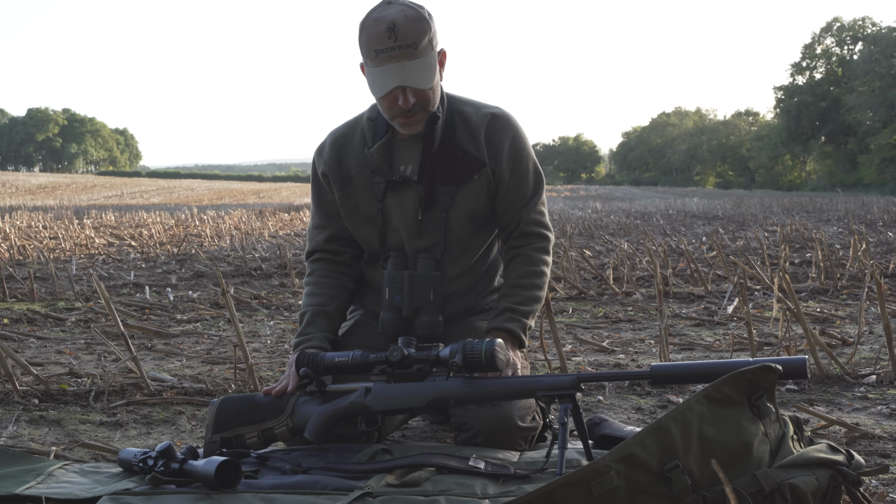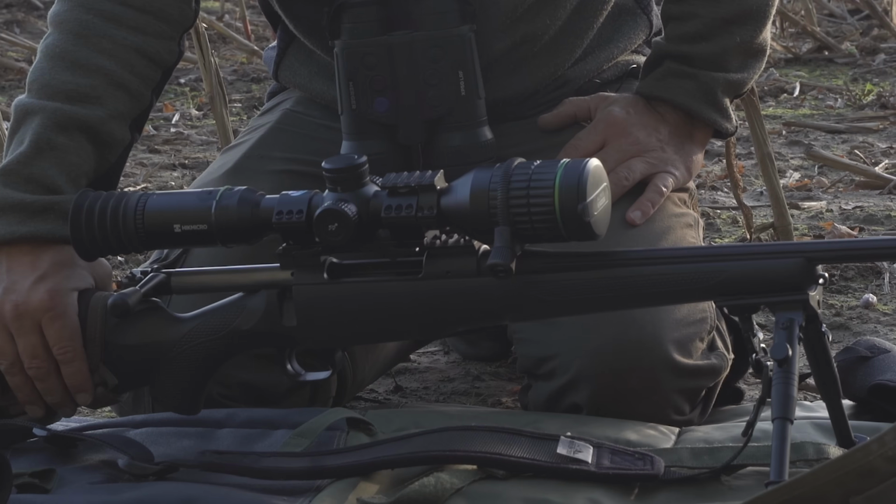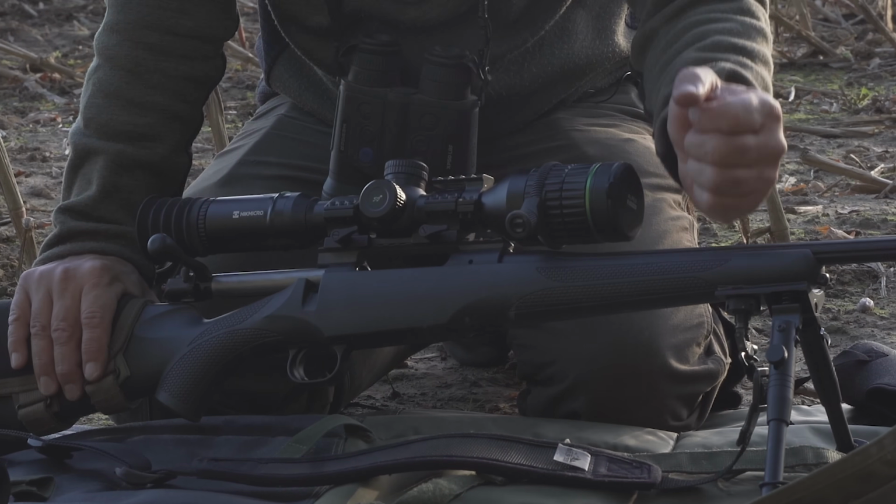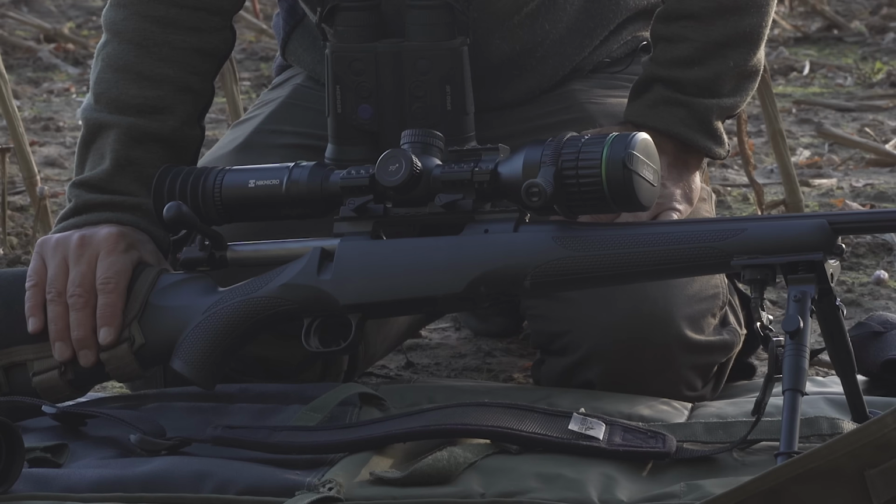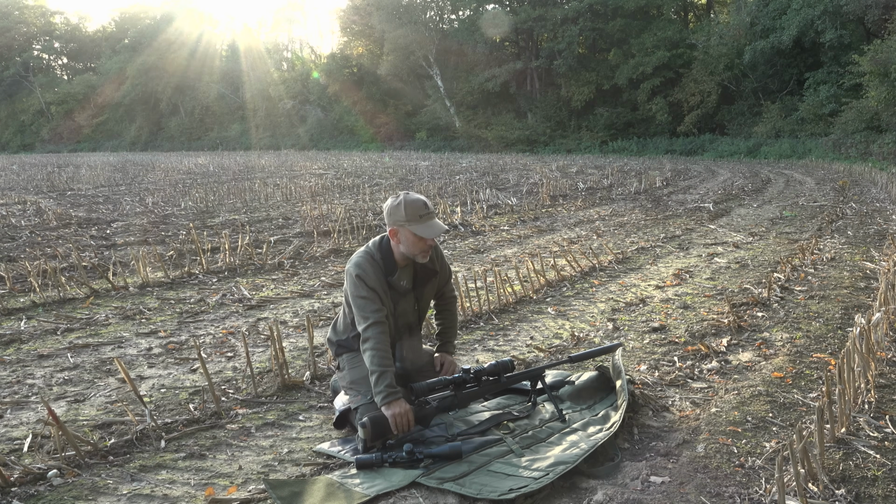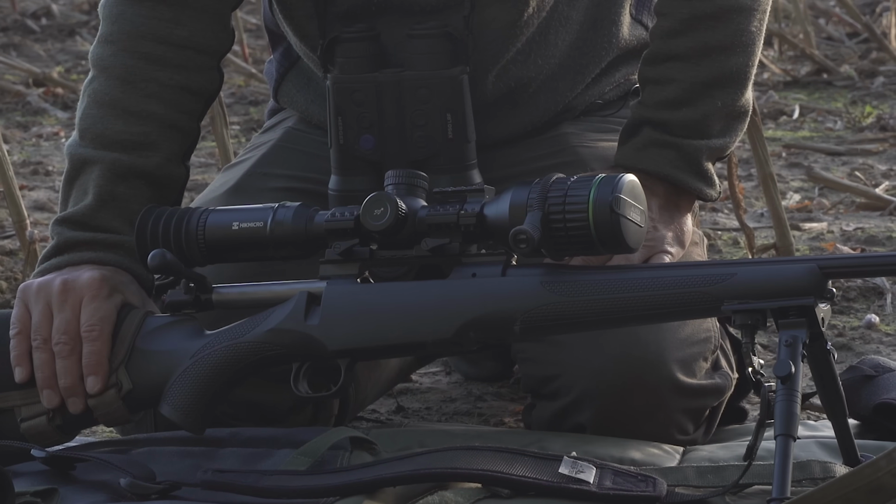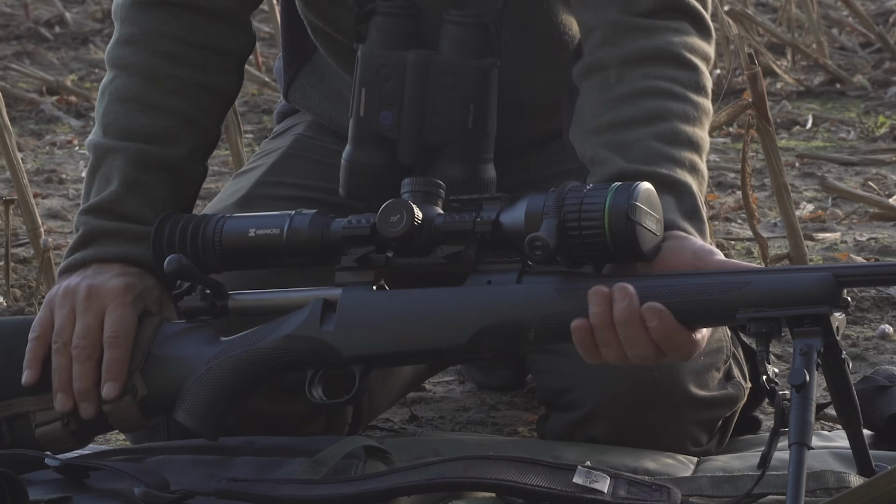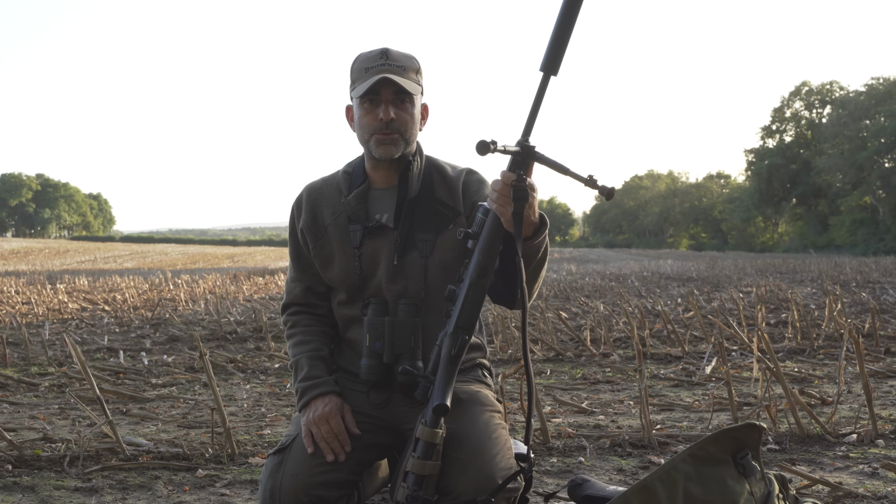Other than that, it's a completely standard scope. We're just going to test it out and put a few shots through it, at a target at 50 metres. As I say, we've got a .243 rifle here, the Mauser M12, and from the little I have used it, it's proved a very accurate little rifle. So yeah, it's a joy to shoot. So right, let's get on, get it zeroed, and then we'll head out and see if we can find a fox or two.